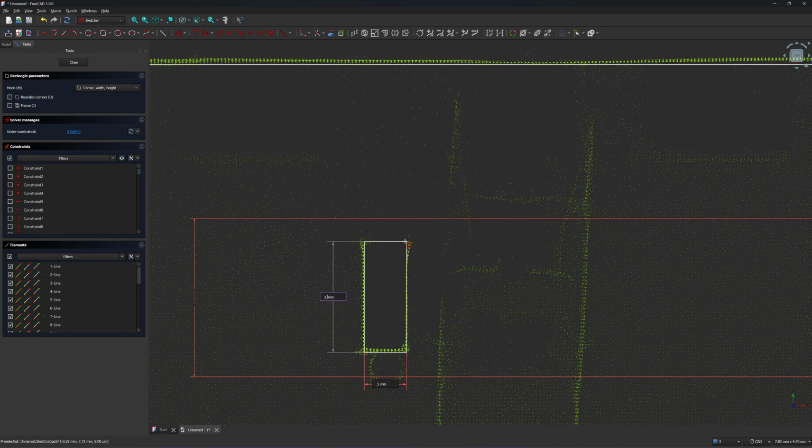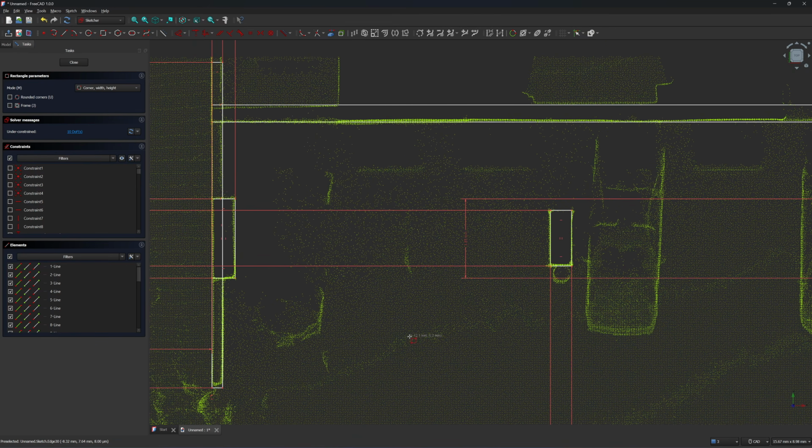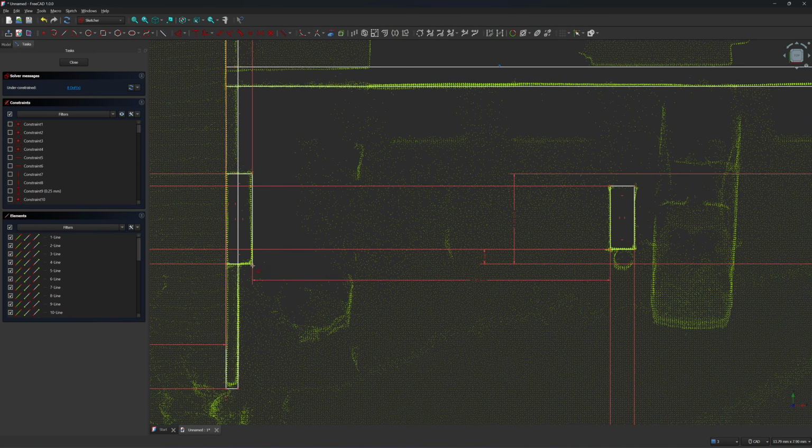0.5, 1.3. Okay, now you have this column, and I'm going to space this column from this column 7.46. I would say 7.45. Okay, that would be the number from here to here. I think it's 30 centimeter, 0.3. Okay, now the relative dimension from this column and this column is correct.